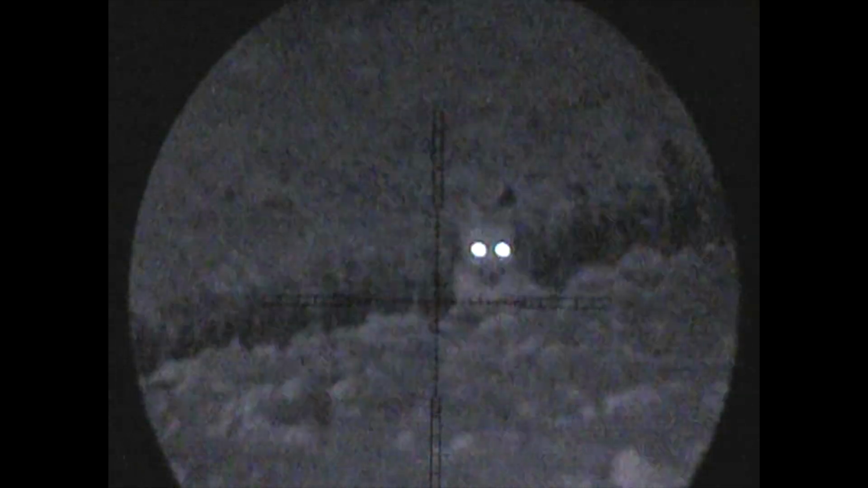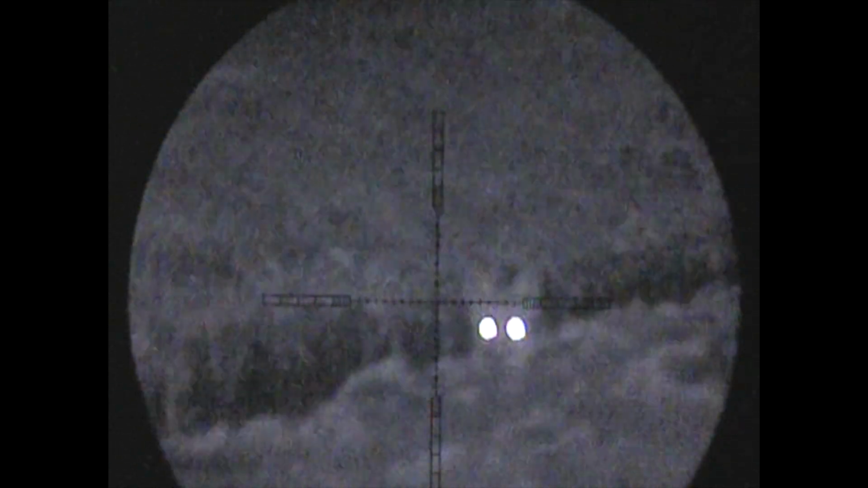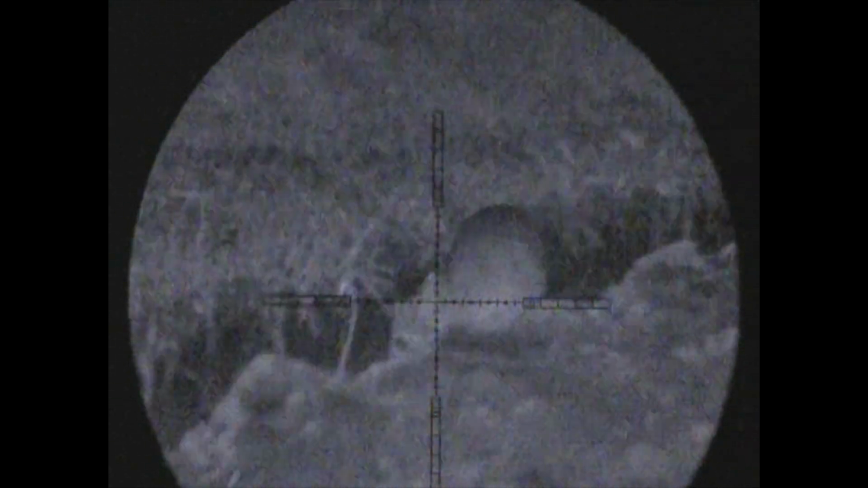Now, very fortunately for us, the fox was still in the vicinity, so I was able to call it in through this ploughed field, although all of a sudden it goes far left and walks straight into a very deep furrow, so I could only just see the top part of the fox. But it's getting close, so I need to take the shot.